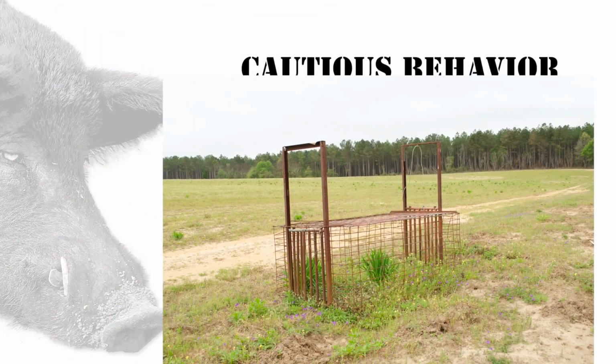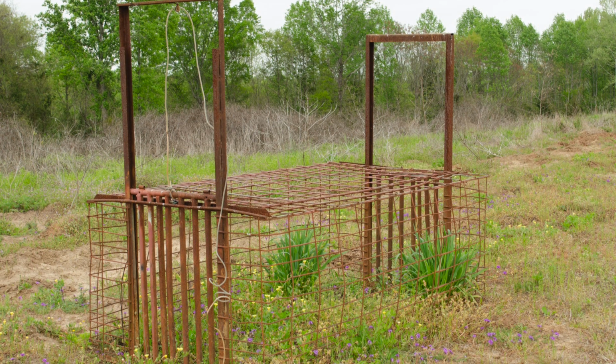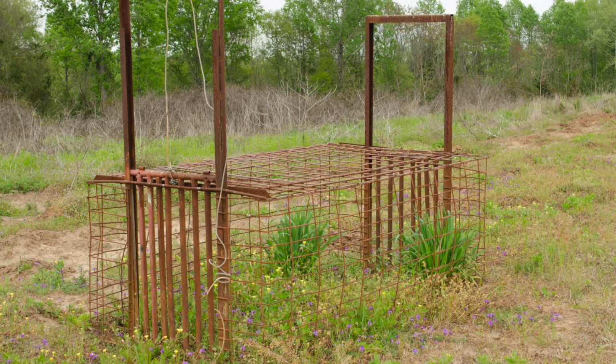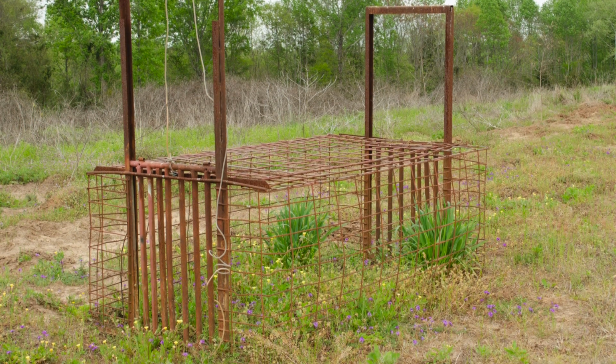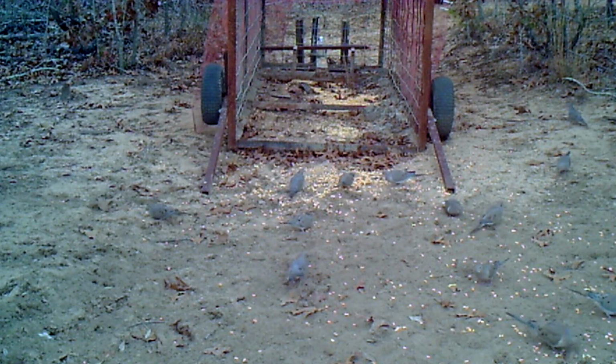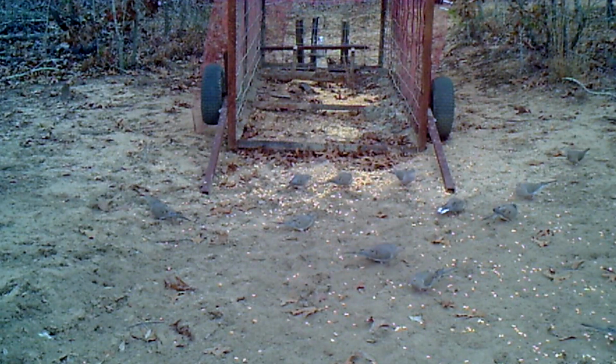The explanation for cautious behavior is when pigs survive a previously failed attempt by an inexperienced person using a less effective product, such as these portable box traps with narrow gates using tripwires, which were littered across the entire project. Every farmer had welded their own version of these traps because they are cheap and portable. They certainly are not effective.